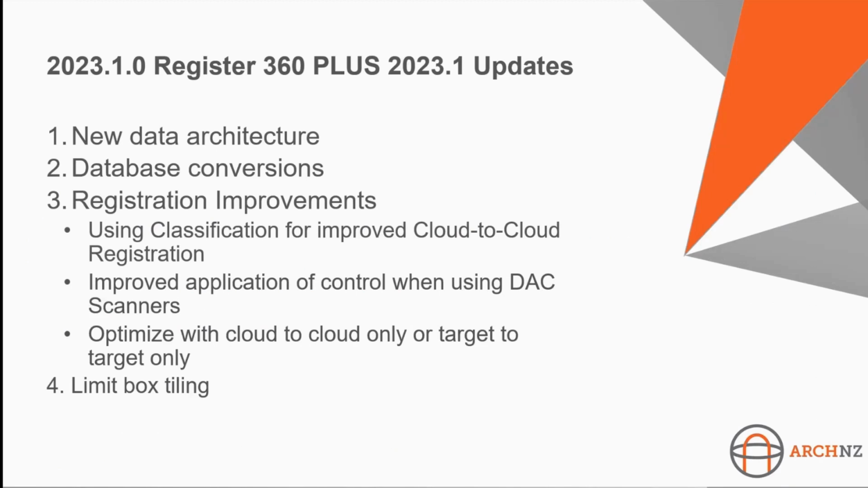For the updates, I'm going to go through four key areas. The first thing I'm going to focus on is this new data architecture and what it actually means. Then I'm going to go through how to get your databases into the 23.1.0 edition. Then I'm going to go through some registration improvements with this edition, so how you can use your classification manager to improve your cloud-to-cloud results by removing artifacts or trees.